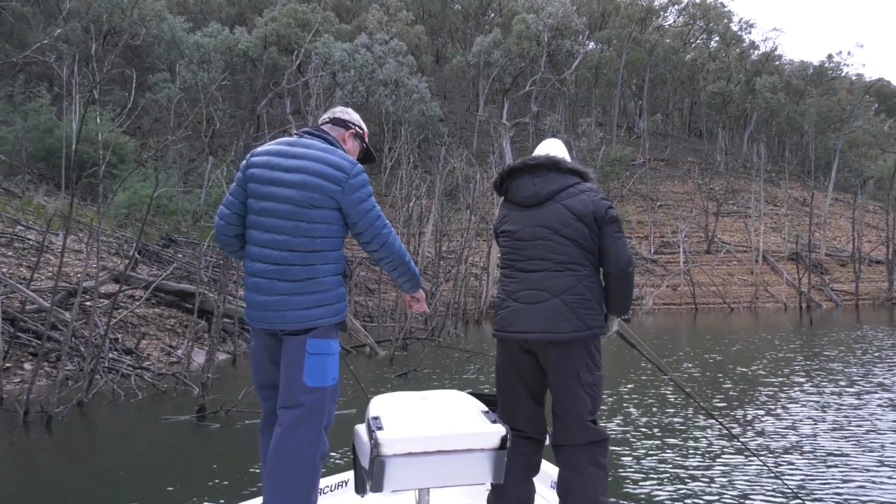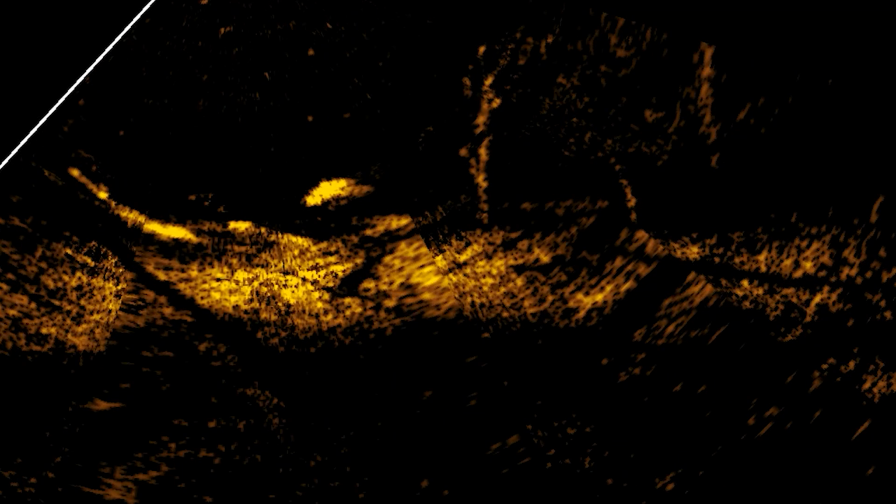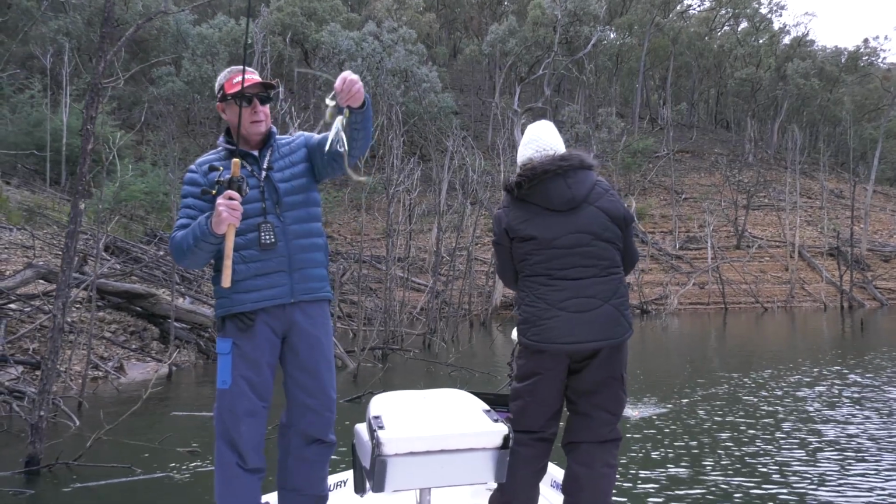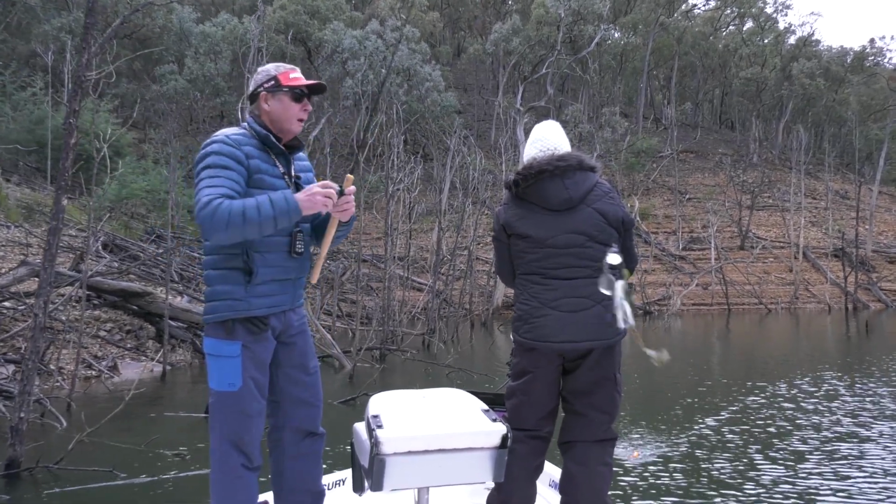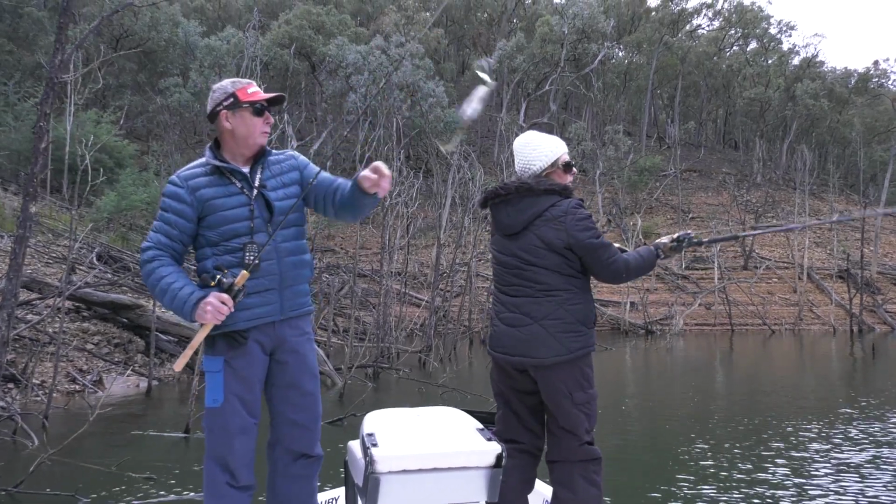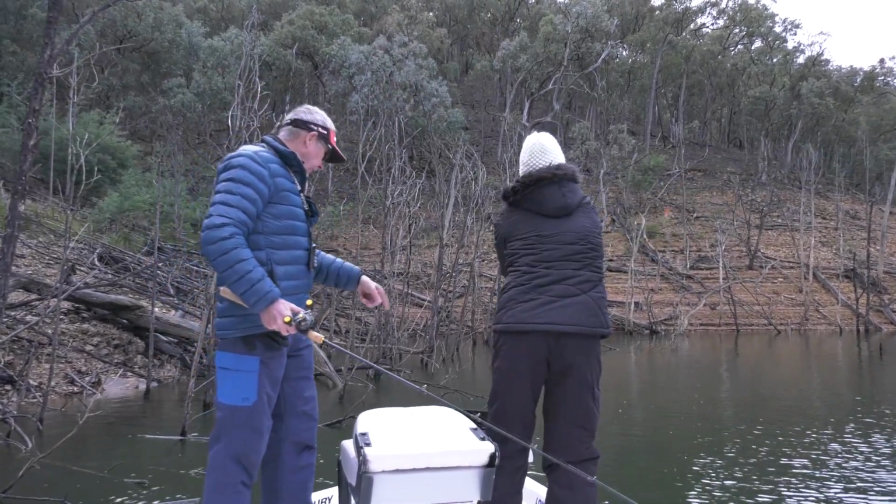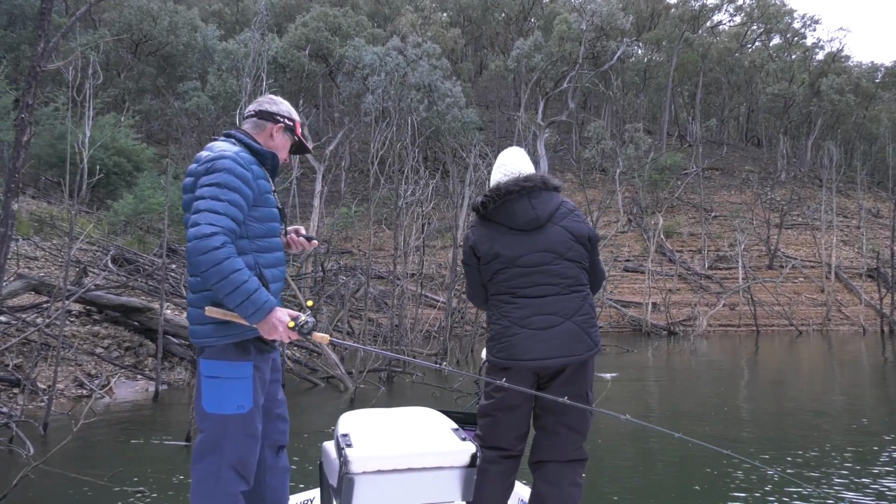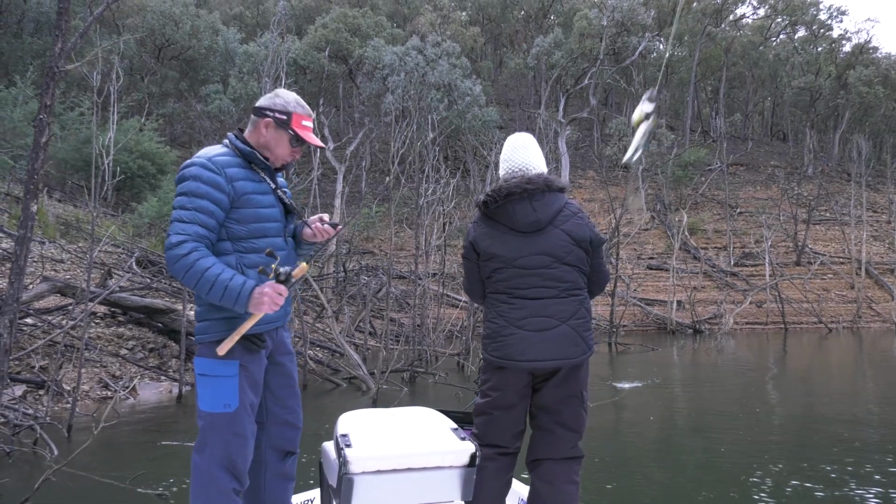Yes. There's a fish right here, under the snag. Just swam down in under here. There you go. And I'd say that this fish is probably over a metre. And how do I know that? That's my spinnerbait, which is about 12 inches in length in total. I can see my spinnerbait on the sounder, and that fish was maybe 2.5, 3 times the size of my spinnerbait.